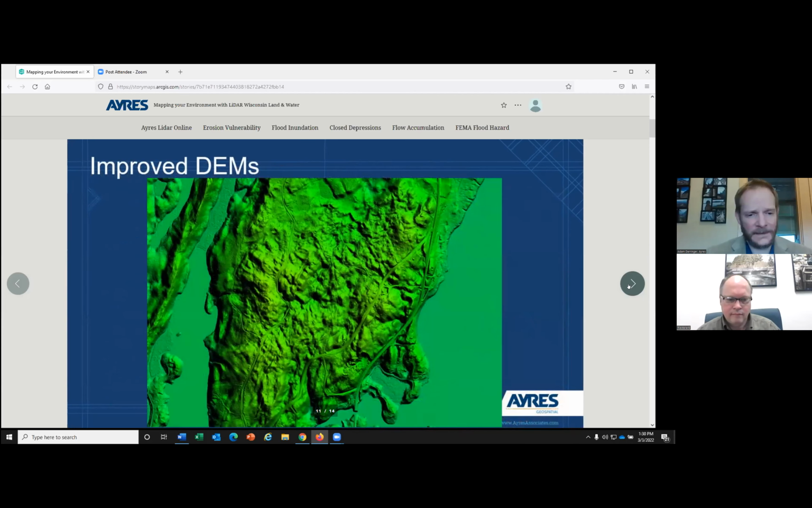To give you an idea of just the resolution of data, we're zoomed out here pretty far. We're just outside of Hayward, Wisconsin. You can see a couple of roads pretty clearly. But kind of in the middle of the screen, just to the left, you can see a four-wheel drive track. Now, this is Sawyer County, so this is an entirely forested area.